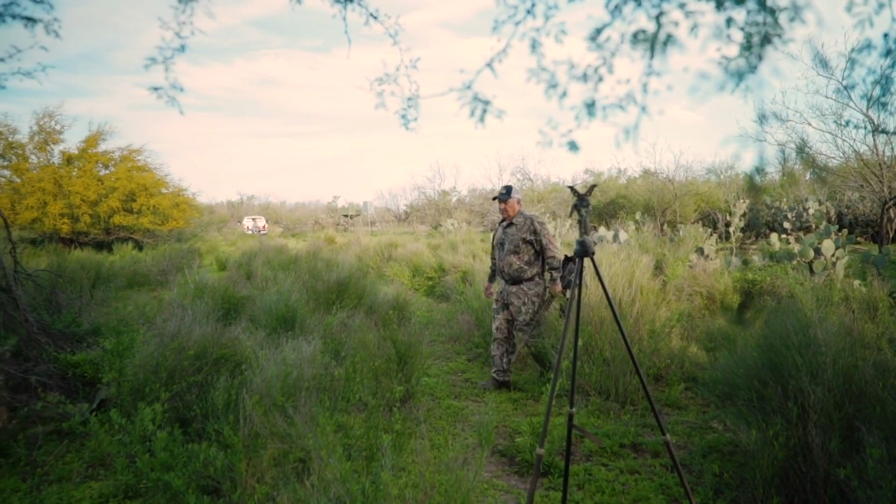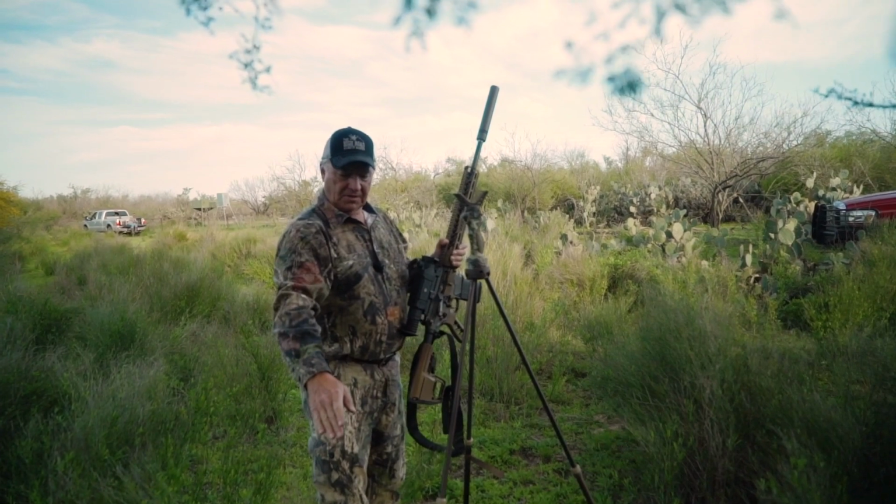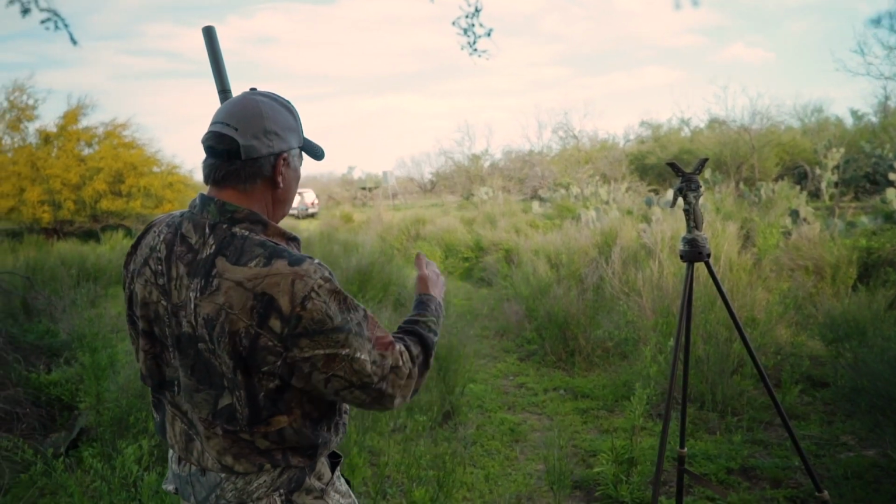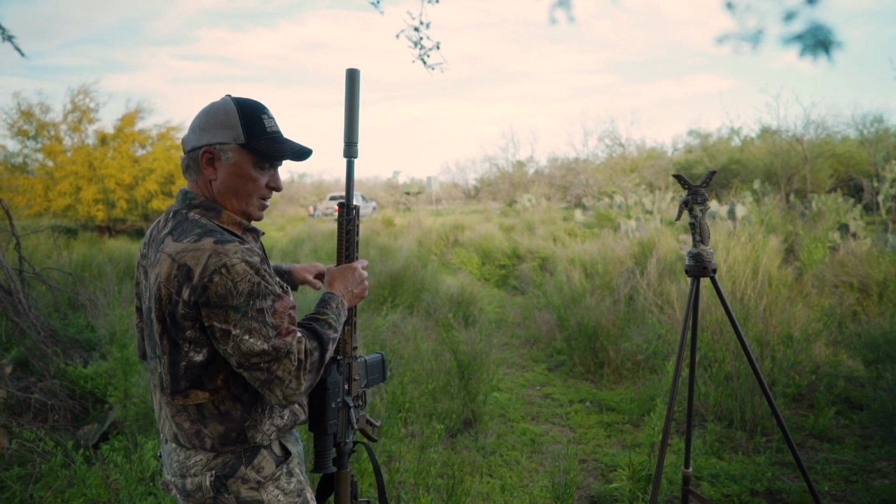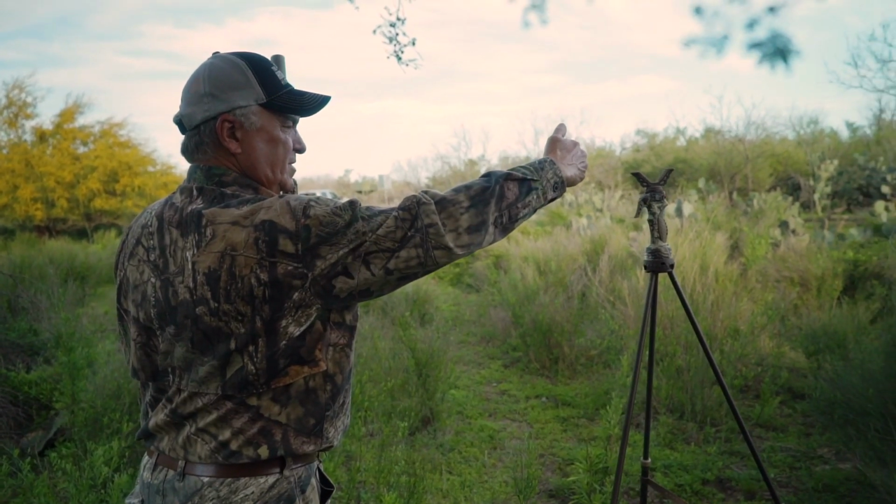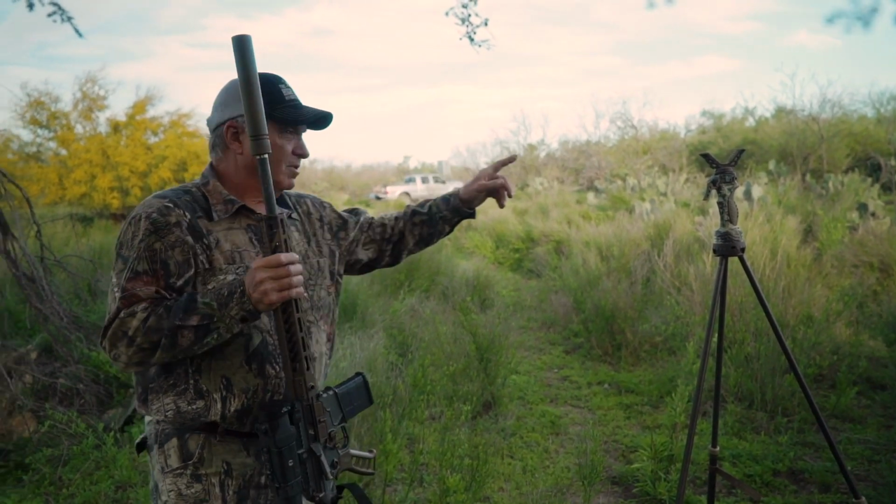All right, this is going to be a nice spot. Let me show you the setup. I've got a set of shooting sticks right here, and I've got my chair sitting right here. I'm going to sit right here where I can look right over the top of these weeds and stuff and be able to see them coming in. And then hopefully I can stand up, rest off these sticks, and bust one. All right, so I'm going to go park the truck. I'll be right back.